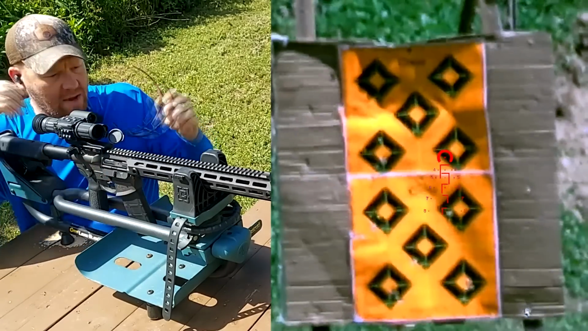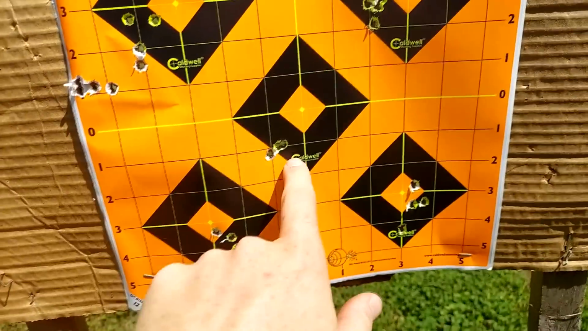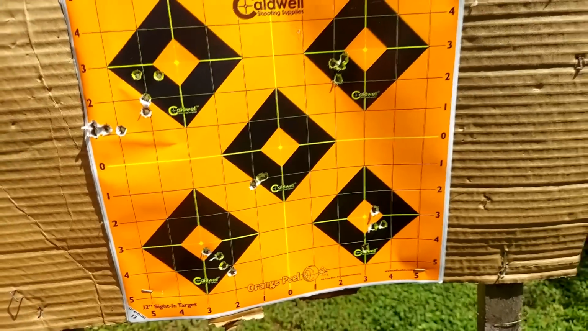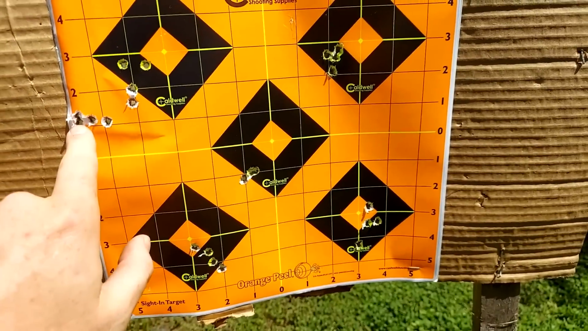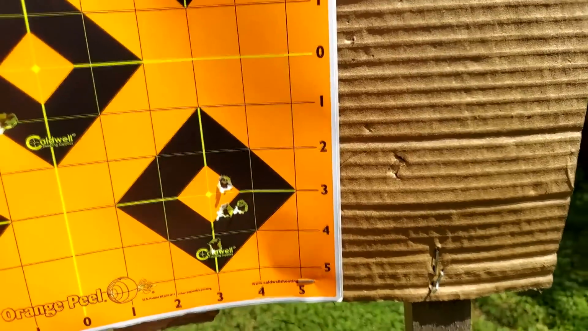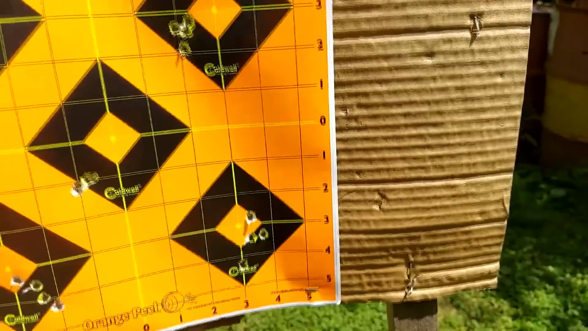Looks like we're all over that one. All right, so down here at the target, here's where we started. You can see pretty near putting them in the same hole. Then, I don't remember the order. I think I went up here, hit over here. Then we're making adjustments here. I probably could have left that one there, but I was saying, oh, the average isn't perfect.